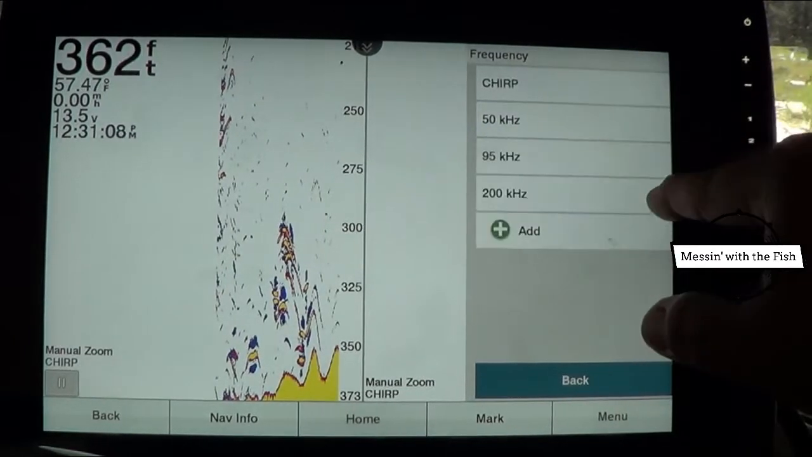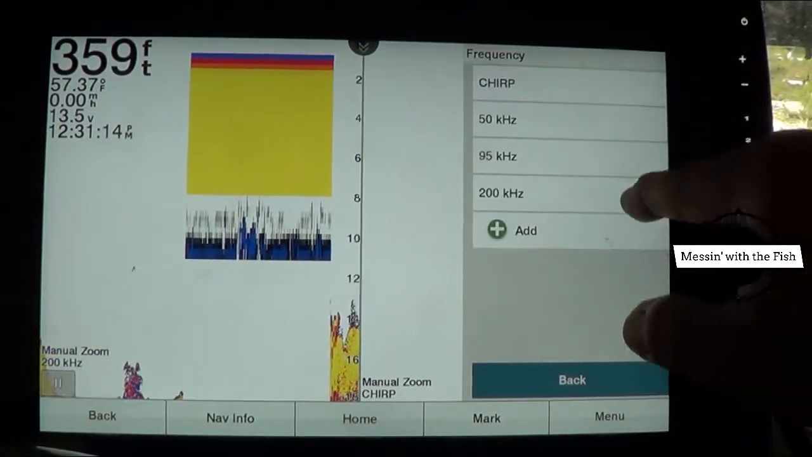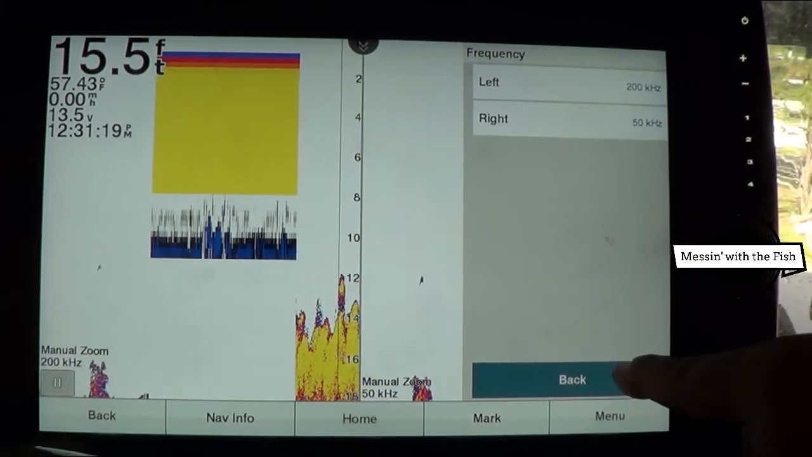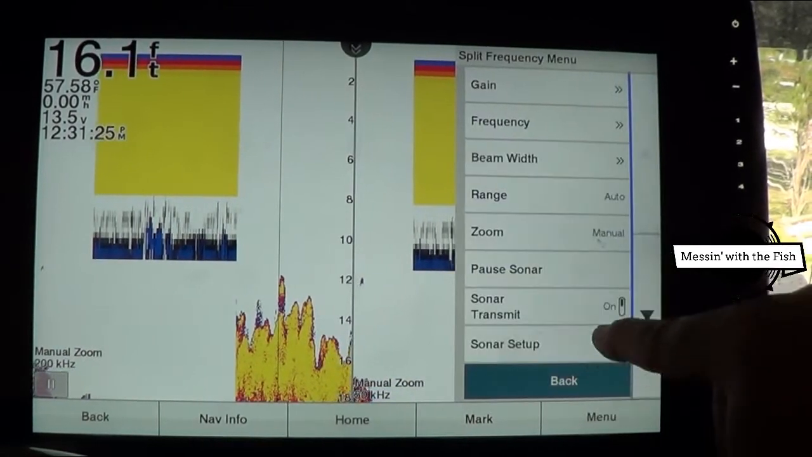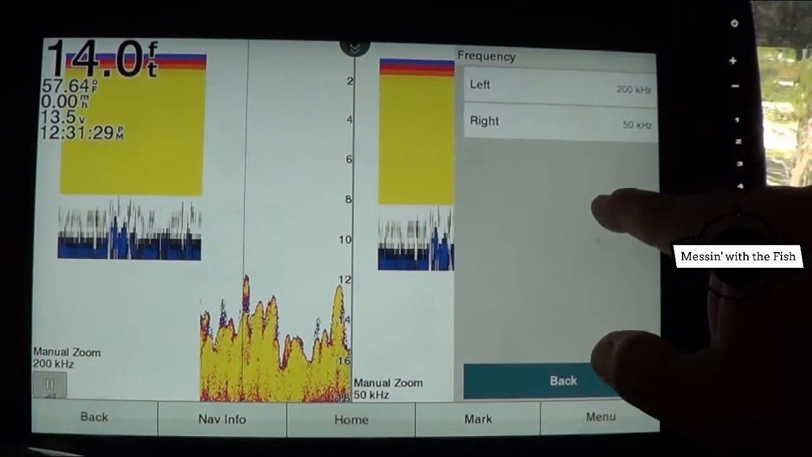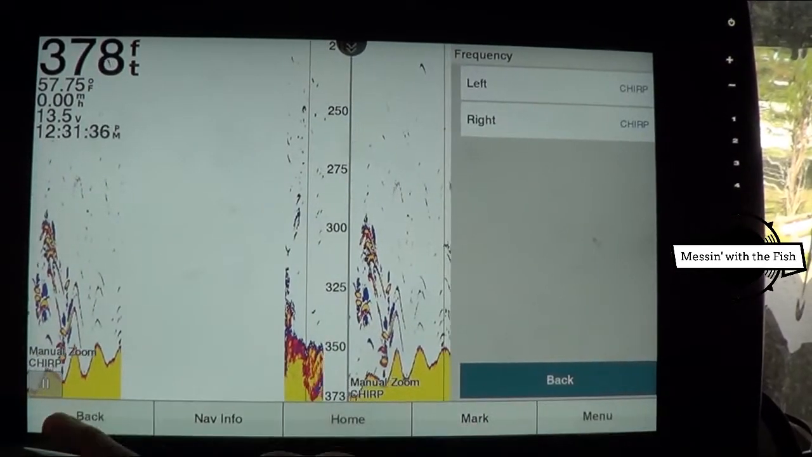Frequencies, left is on Chirp. Okay, see, so left we could say we could do 200. And then the right frequency, you know, let's go to 50. Of course, it's going to depend on depth of water that we're in. And of course I just messed it all up because they're in 16.3 foot of water. But that's pretty cool. You can determine which one that you want it in. I'm just going to put on Chirp for now. All right, so we're going to back on out of here.